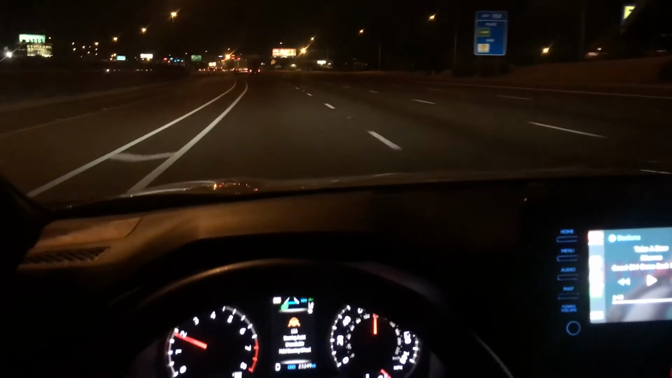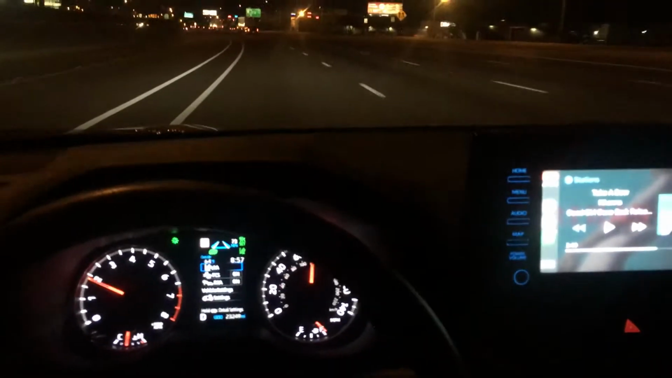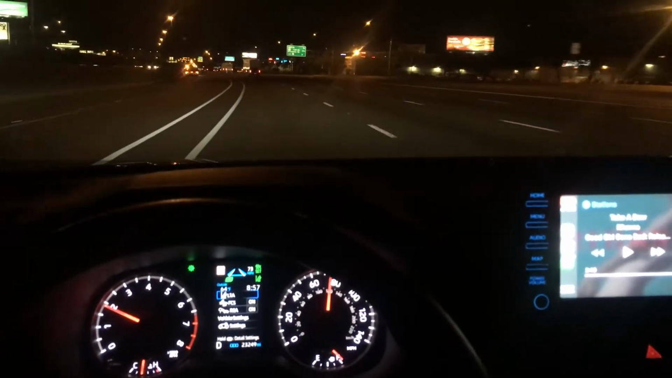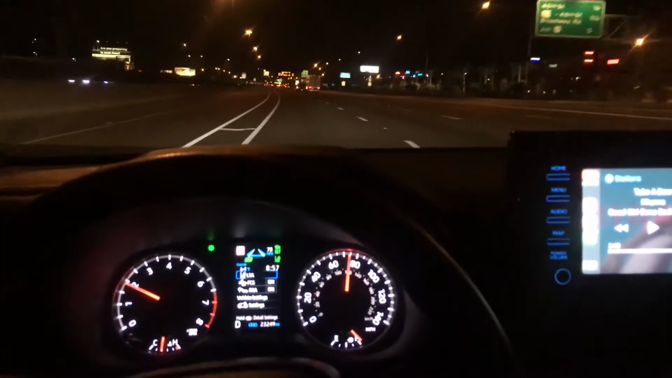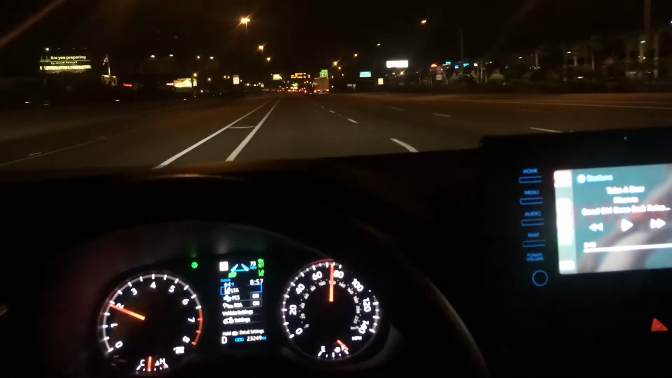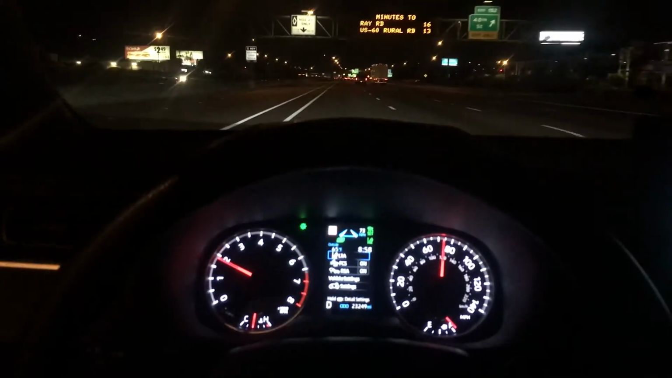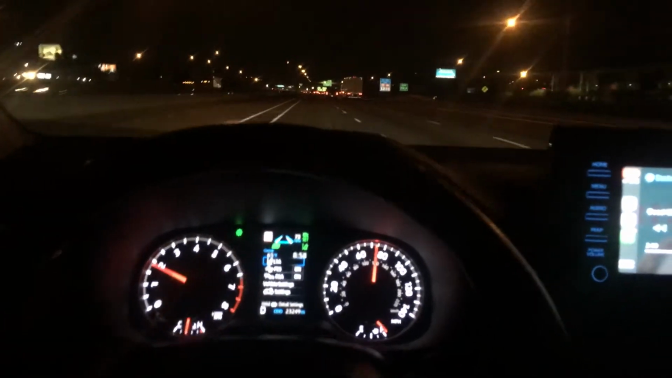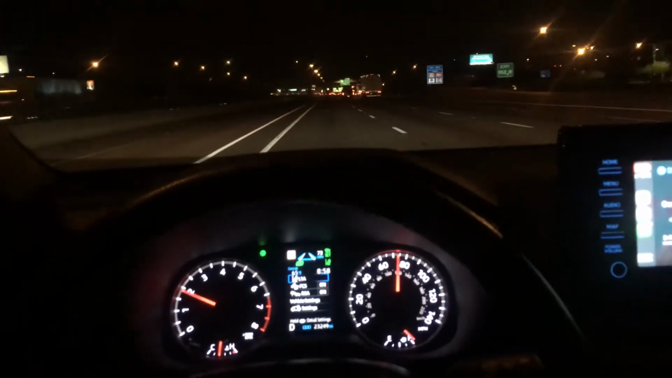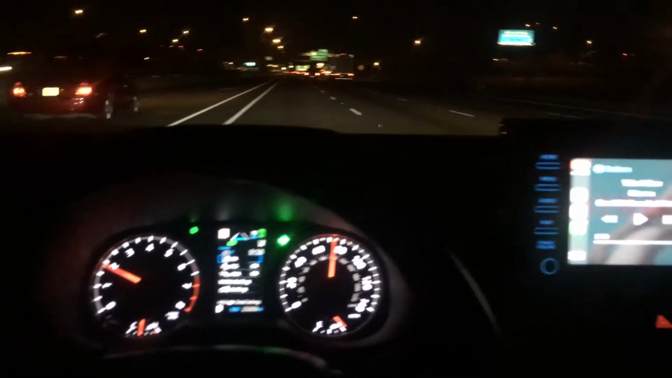Unavailable, hold steering wheel tight. Okay, so after a couple seconds it will go off. And then it actually gets reconnected fairly quickly, which is cool, because there was times where I'm like, come on Altima, let's go, let's reconnect, and it just wouldn't engage in the lane guidance. It took a while, sometimes it was quick, but most of the time it was on its own schedule.